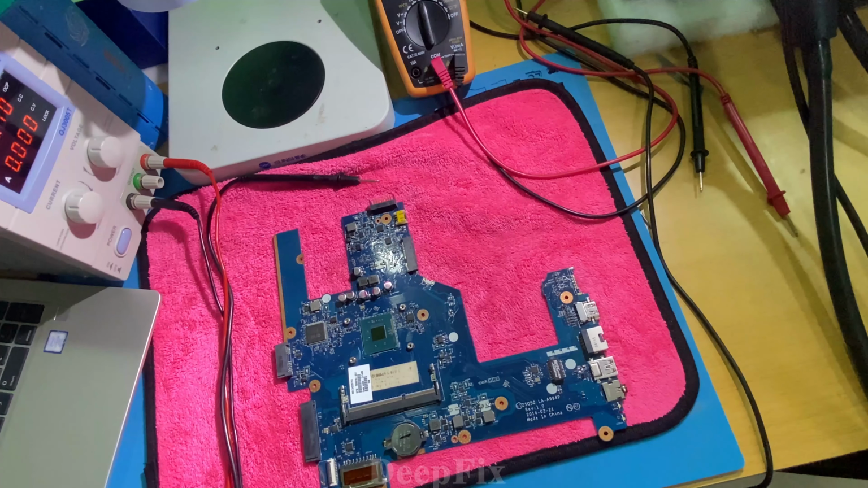I decided to use the computer, and we connect the negative cable of the power supply to the ground, and the plus cable to inject the voltage to the shorted component. The second way is to do the same and use our hand to feel the heat.